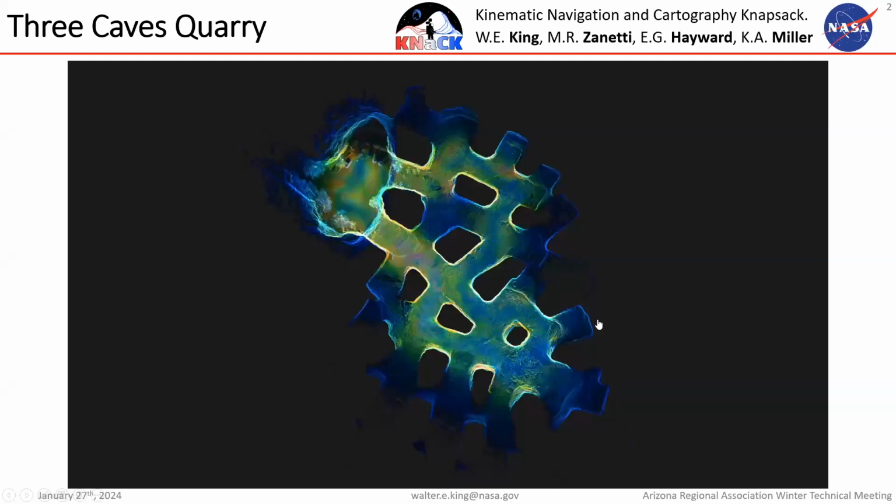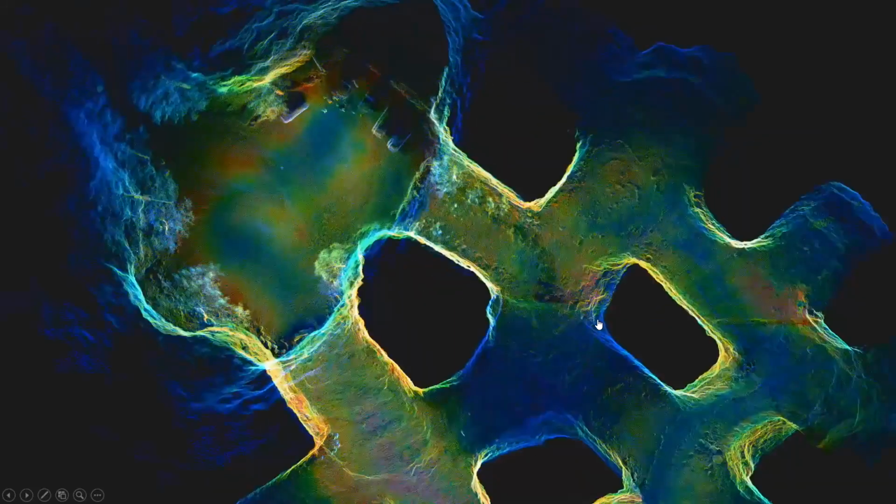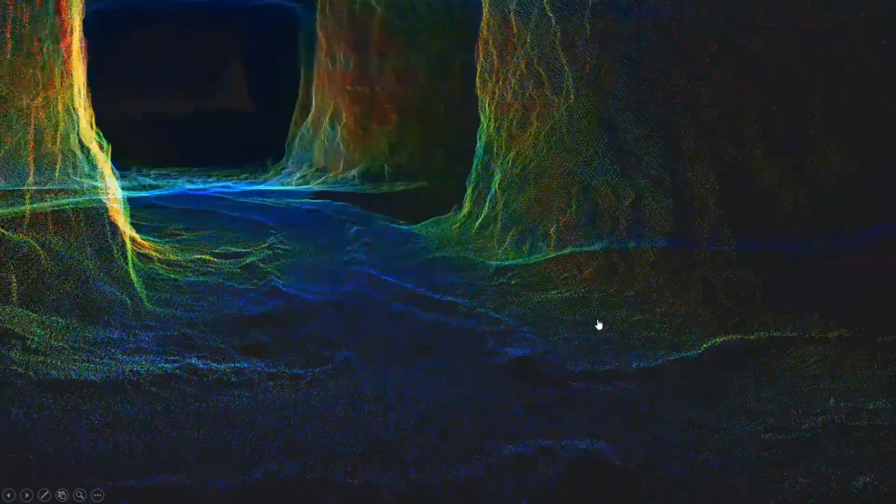And go ahead and play the video, it would be awesome. So this is just a bit of a teaser of the sort of thing you can do with this technology. What you're seeing here is a quarry in Huntsville, Alabama called Three Caves. This is a scan that we did with the instrument that we've been developing. The colors that you're seeing are actually intensity, the reflectivity mapped to a color at every point in space. And it took us about 6.5 minutes to gather the data that we used to turn into this scan.